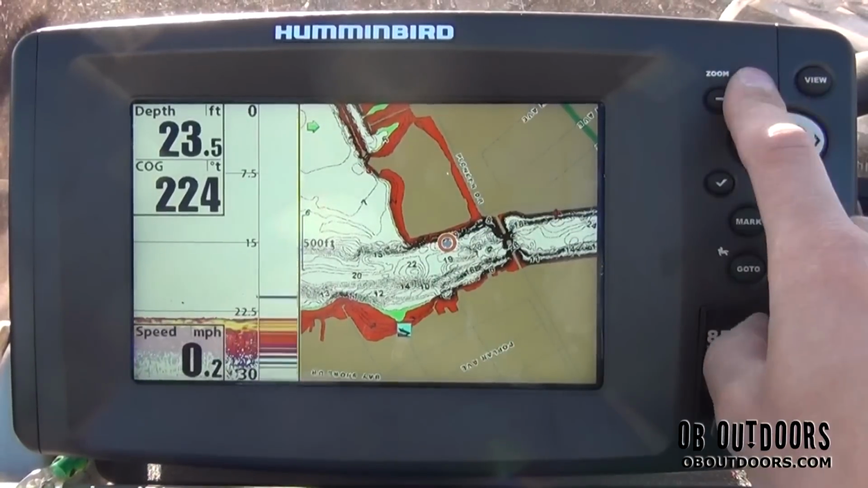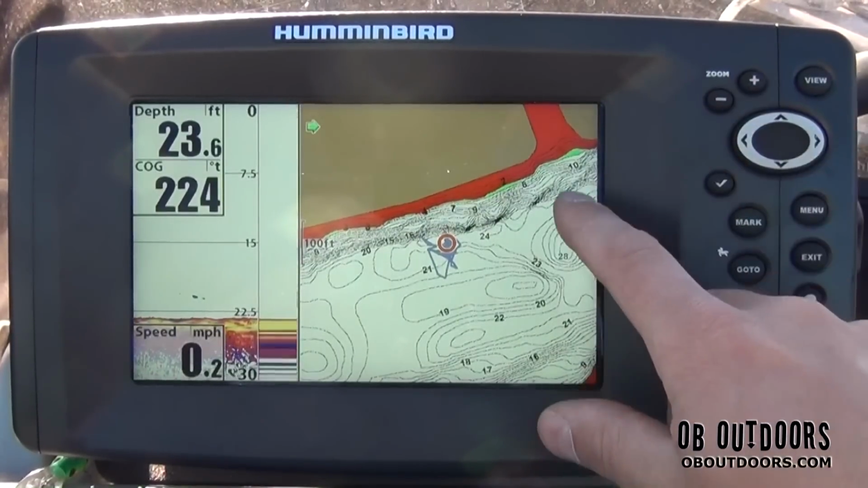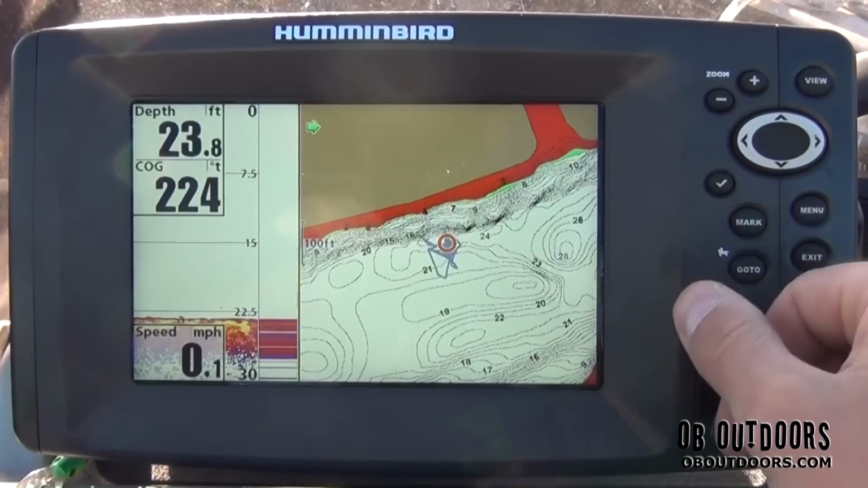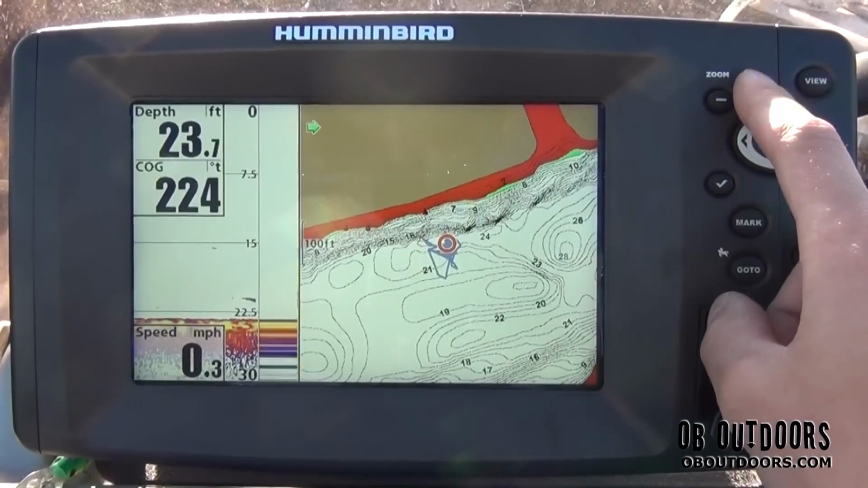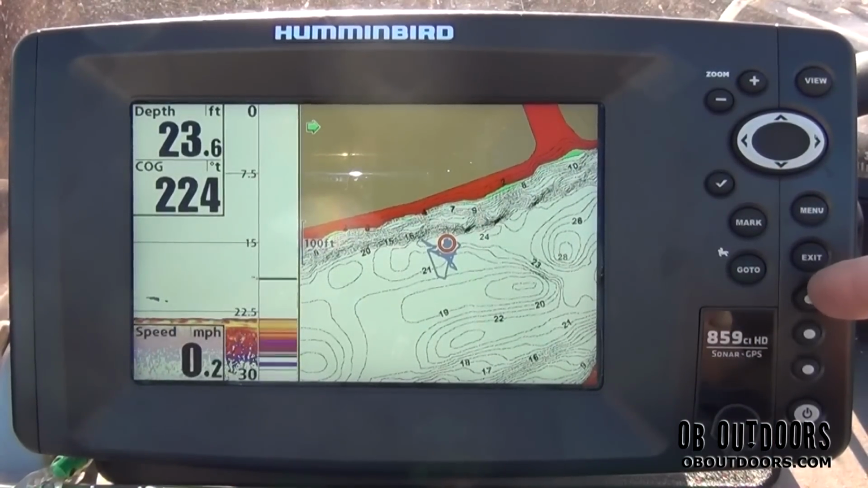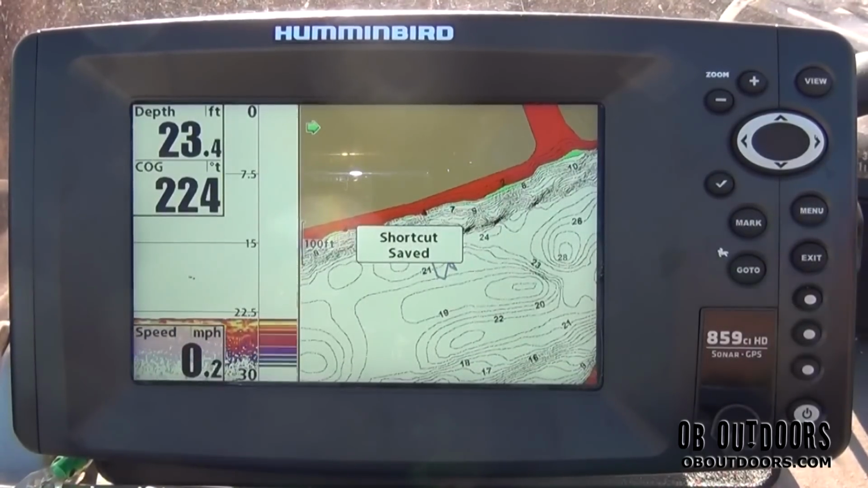But I love to have this set where I'm going because I can easily pick out different contours and stuff. Once you get onto a bigger portion of the lake, you're not going to have this many contours, depending on what type of water you're fishing. But it's a really cool option and view that I like. And if I want to have that as my quick go-to preset, I'm just going to hold it in, shortcut, save.